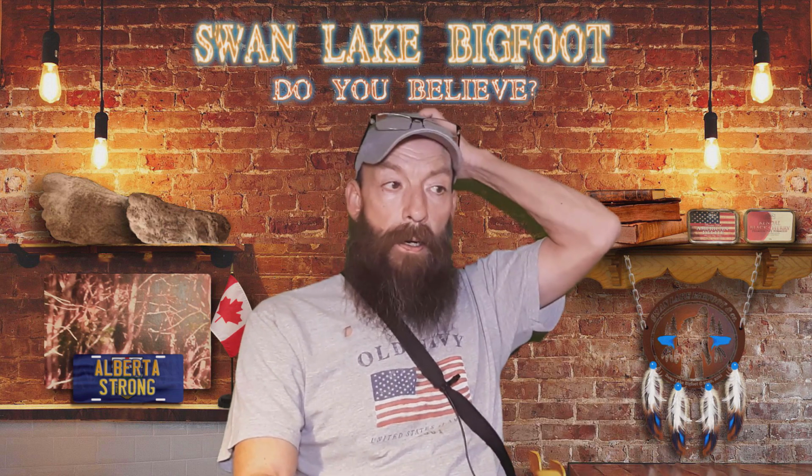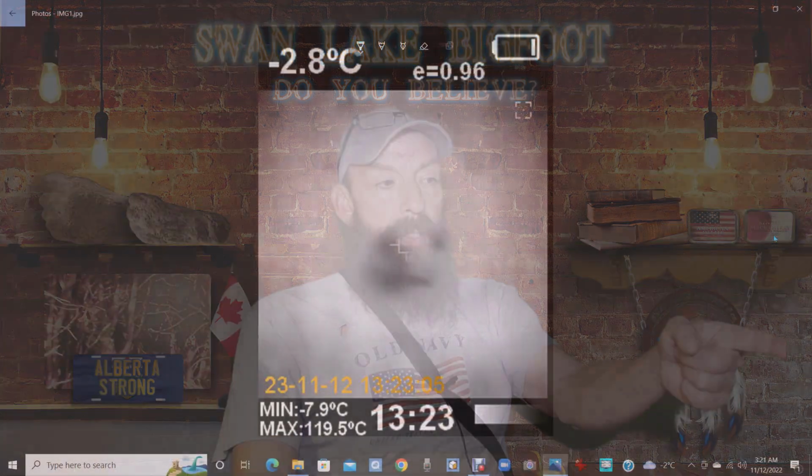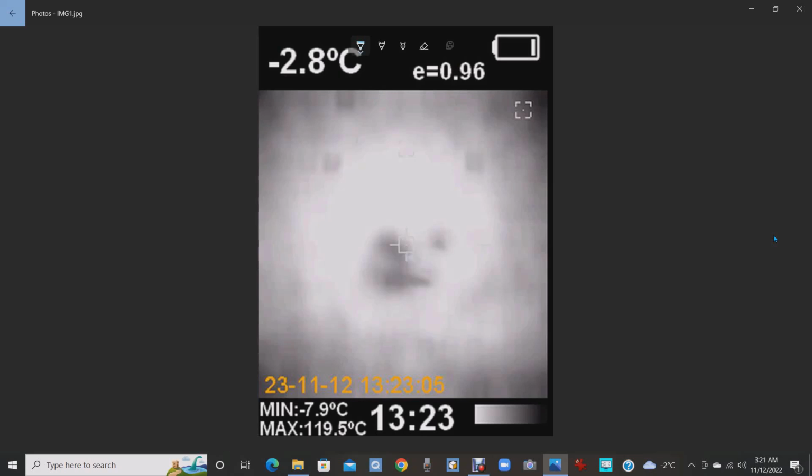Let's go to the first image. Sorry for the date on the bottom. I don't know why my thermal is telling me 2023. We're not there yet. Everything else on it is correct, except for the year. This is 2022, the 12th of November that you're looking at here. Temperature minus 2.8 degrees Celsius. It just started appearing on the thermal, right?